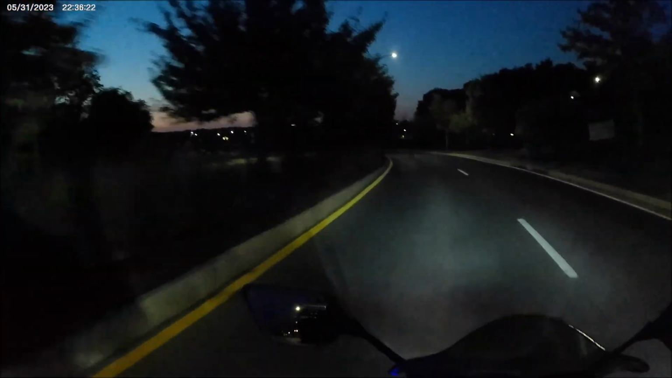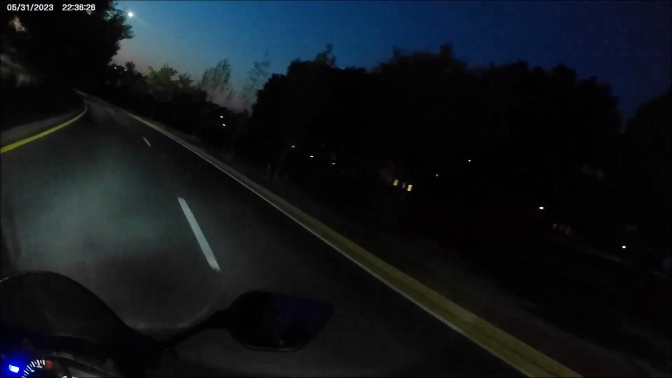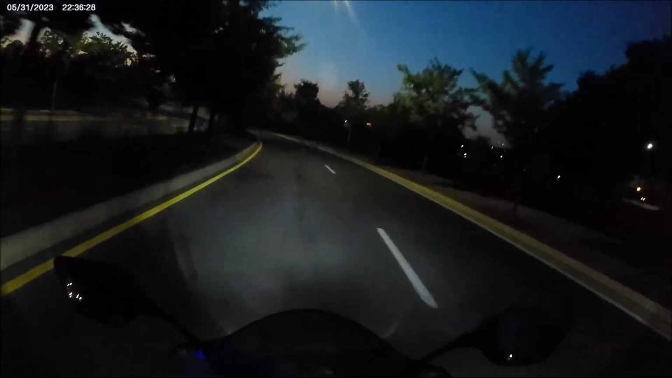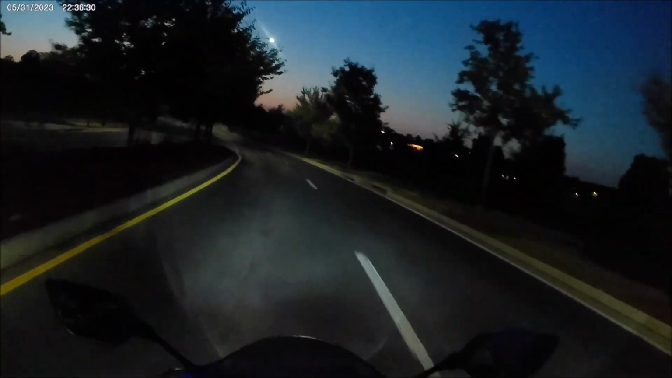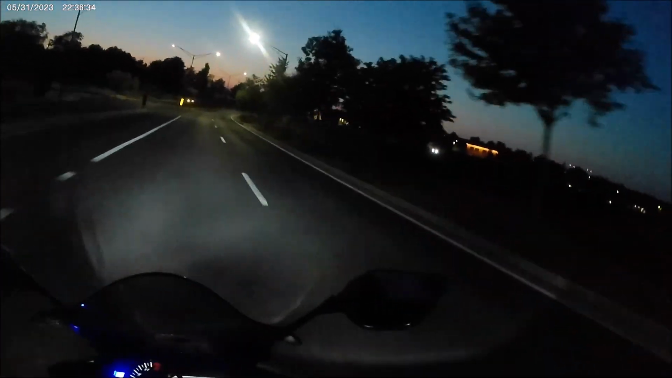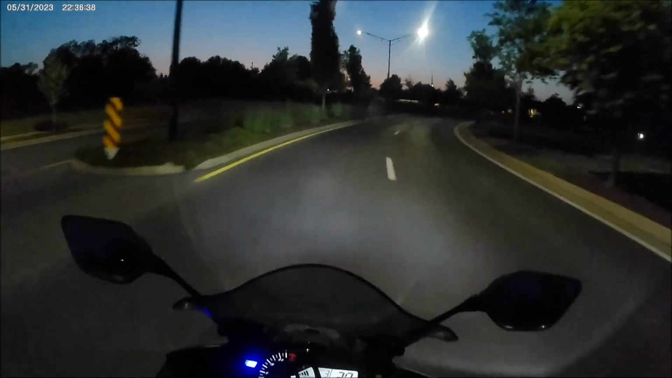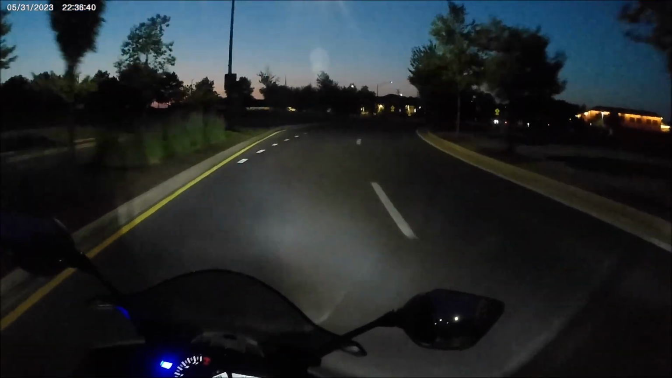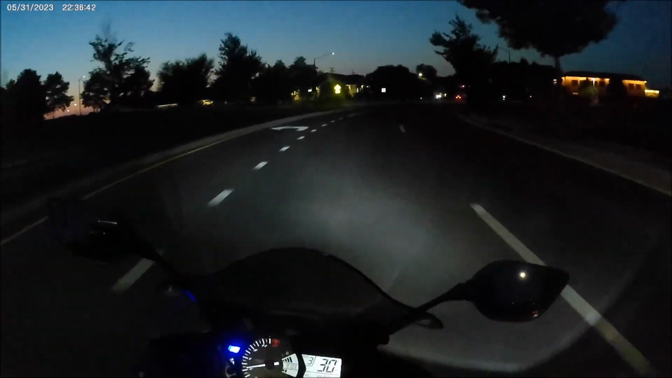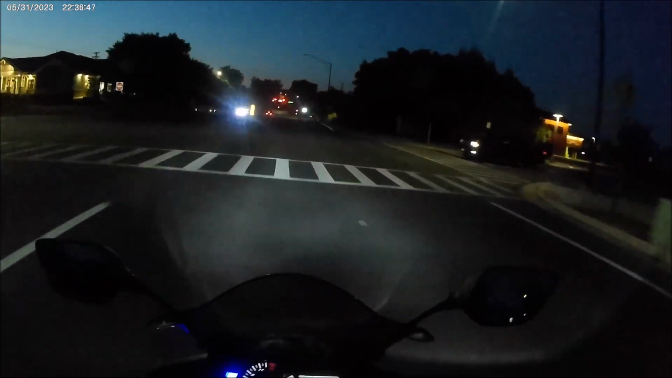I didn't bring my kit at all. I just shoved this battery into the camera, and it turned out to be the wrong battery. So it's gonna die in a little bit. And on the way back, I was trying to record as well, and I only got 5 seconds before the camera died.